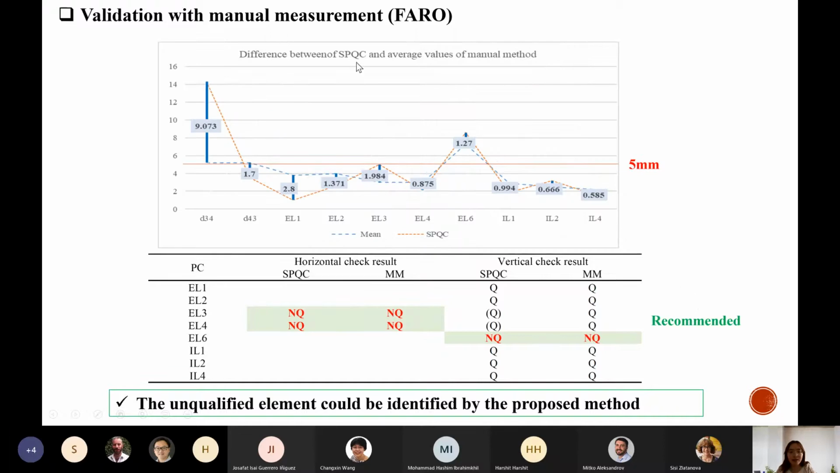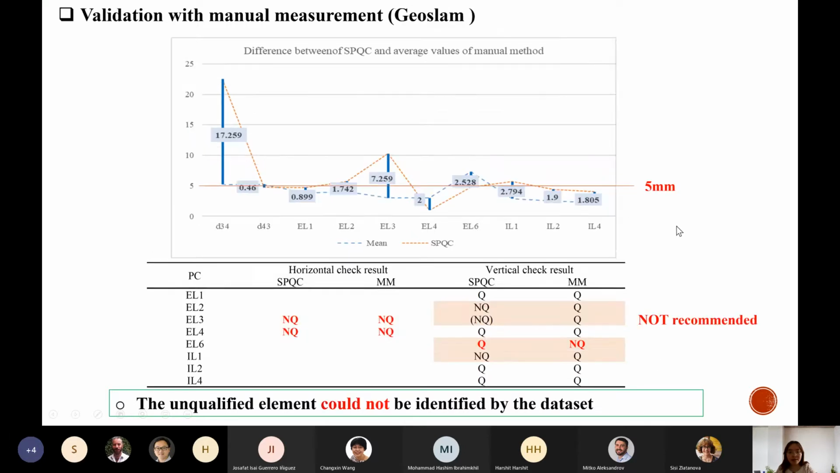And then second, we compare the result using the Faro dataset with the manual measurement, and the result is also the same as the manual measurement. And third, we made the comparison between the data collected by the third scanner and the manual measurement.